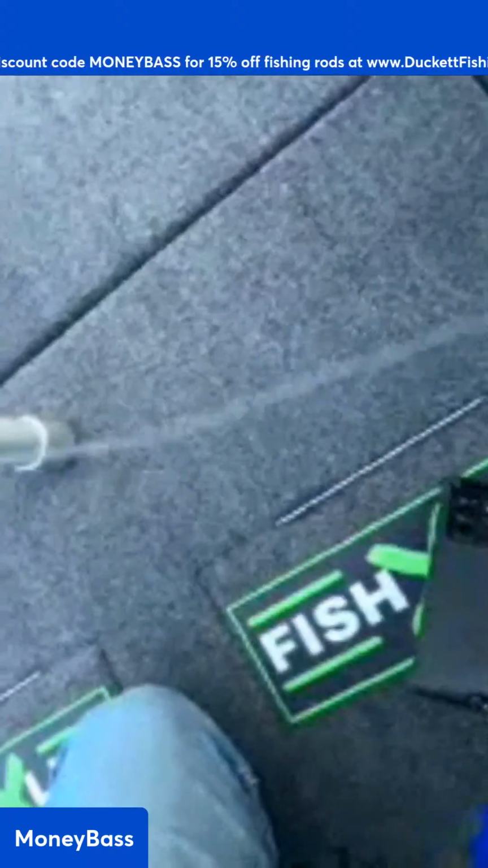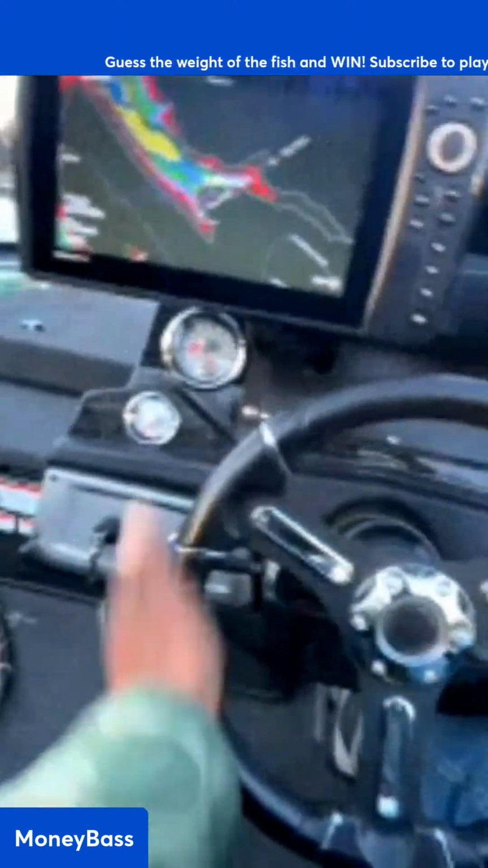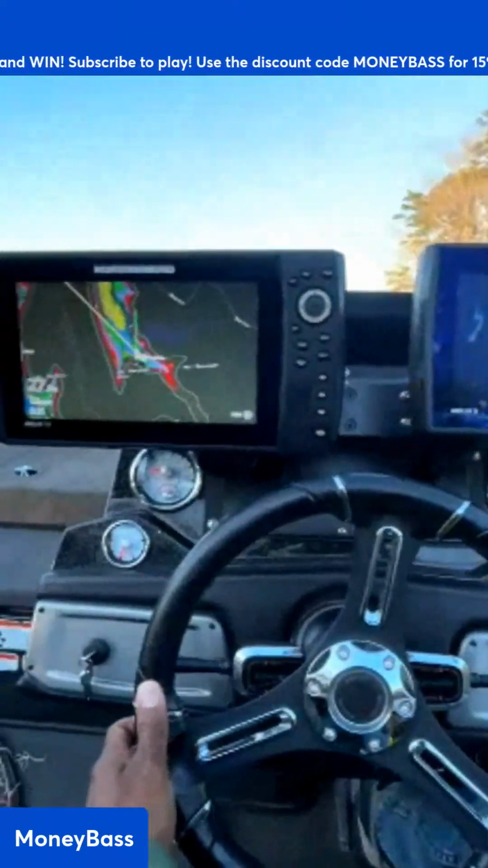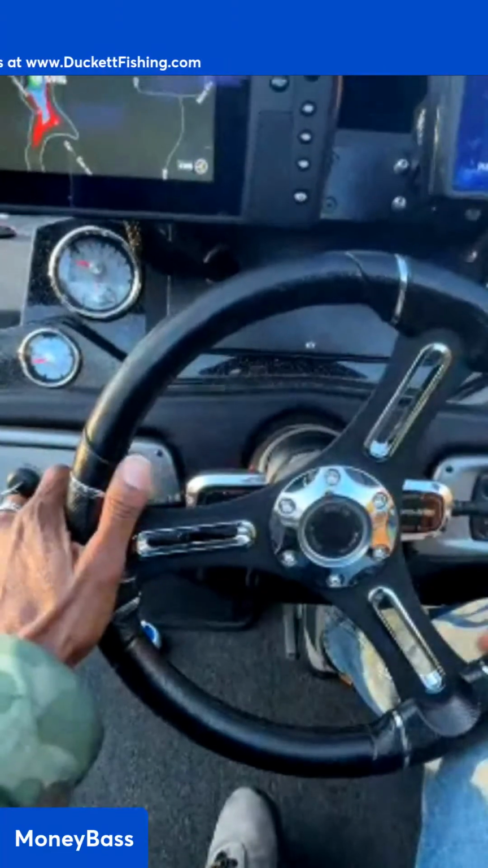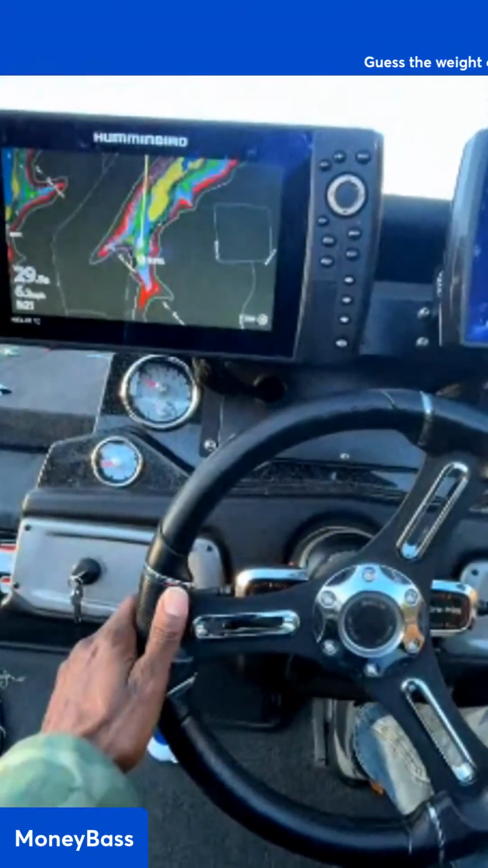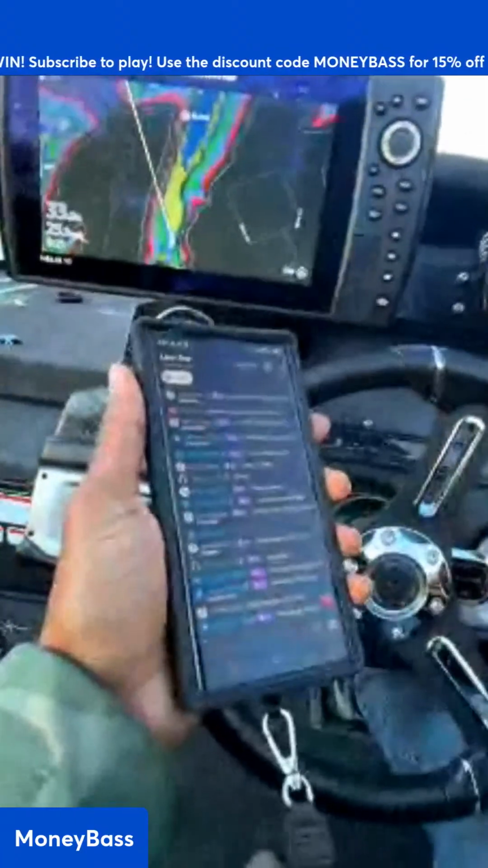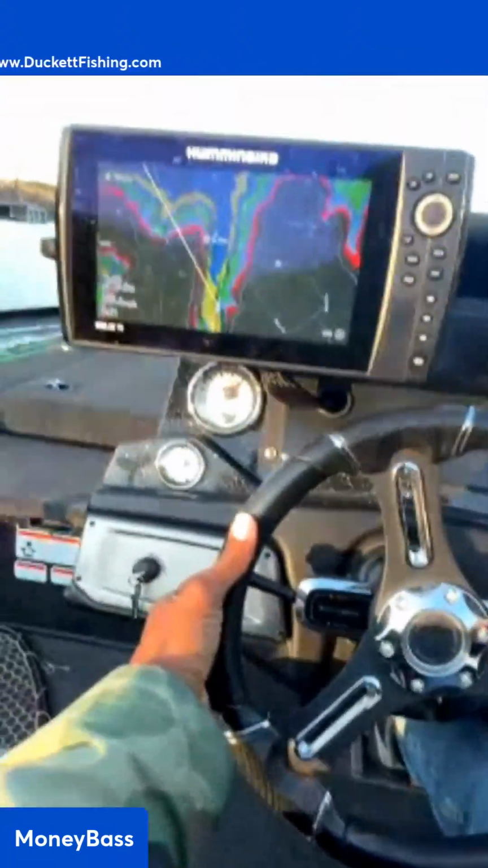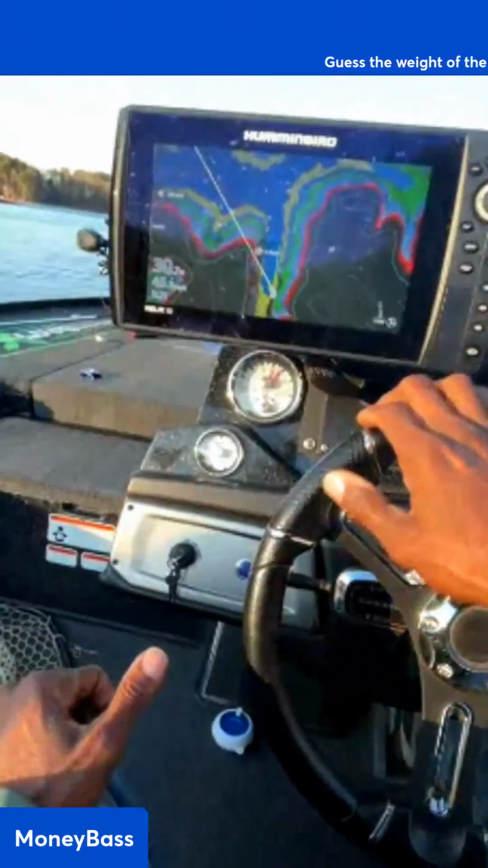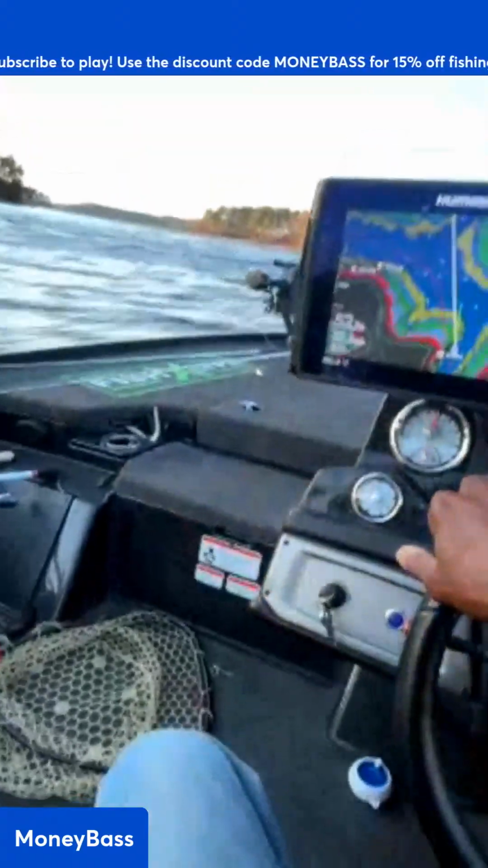Let's see if we can hold up and make it back through this rough water. All right, we're in the rough water now, guys. Kind of.